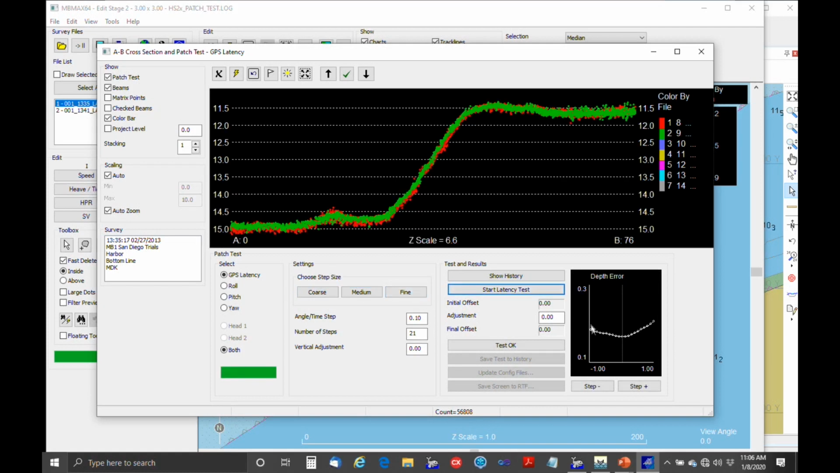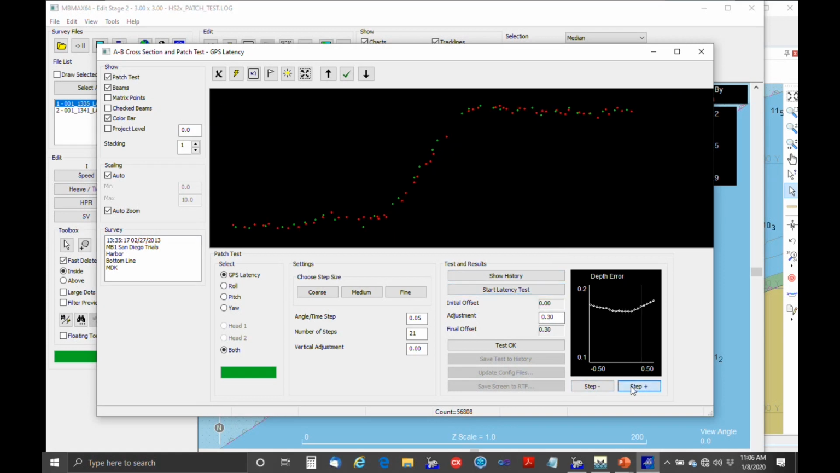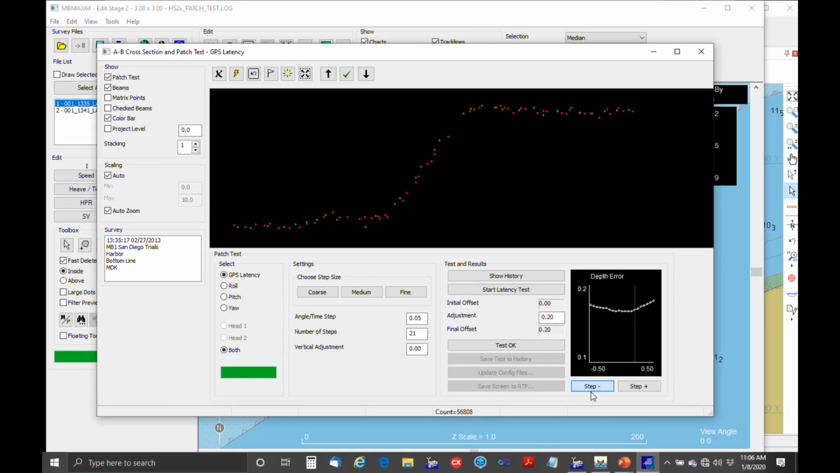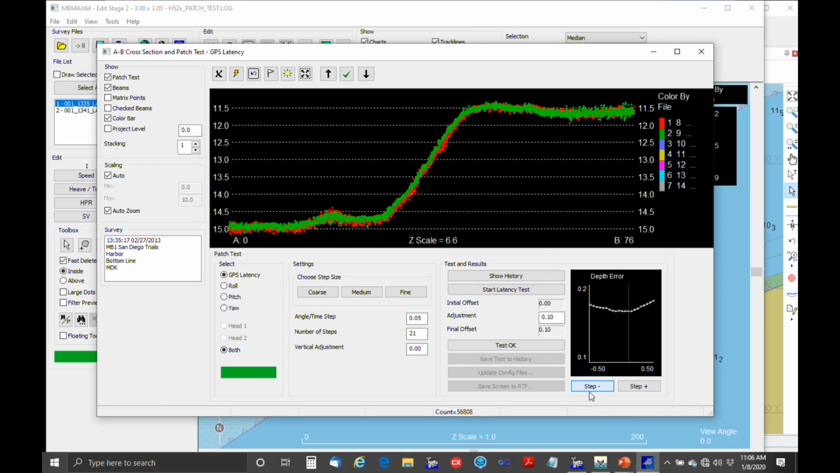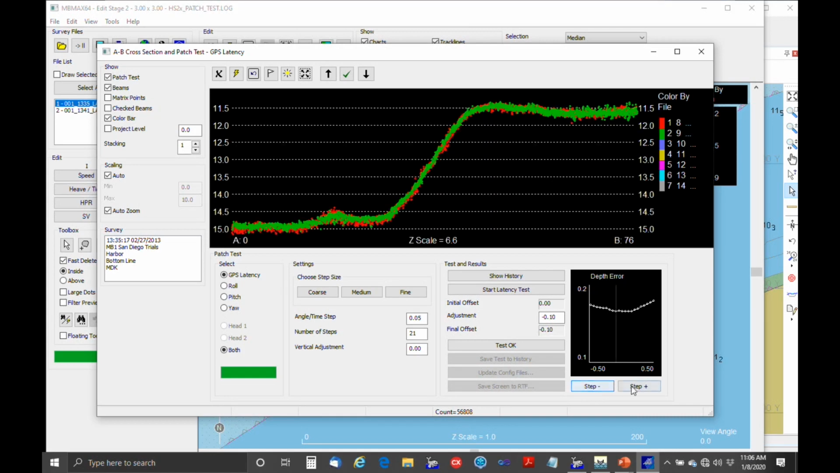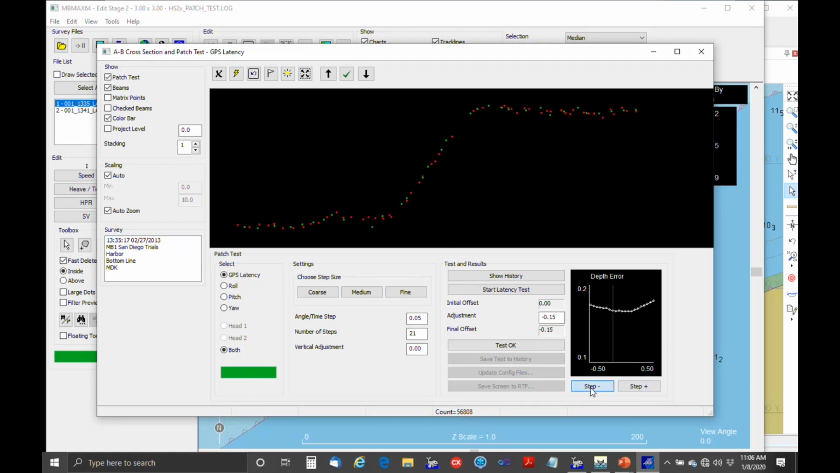Okay, we don't have a very pronounced curve here, so we're reaching the end of our resolution. Fine steps, start. Okay, so we get a result. It says 0, which is what we'd expect. And then we're just going to do some manual step plus, step minus. And we can see that 0 is a pretty good spot.